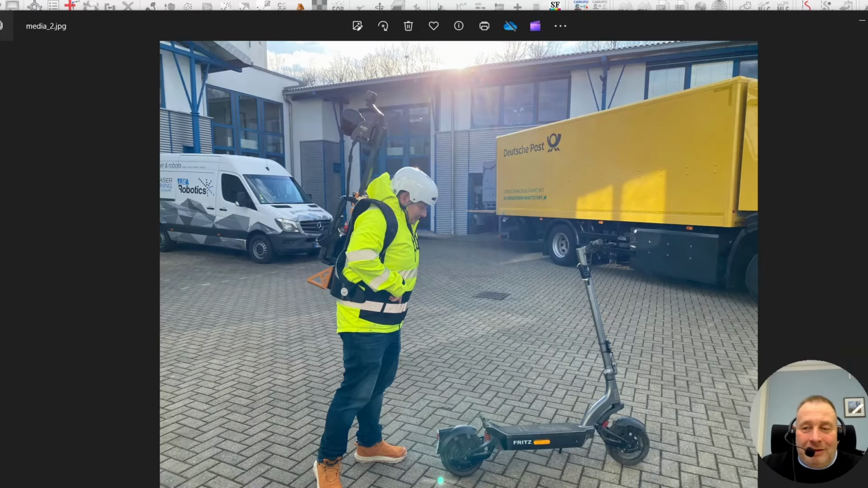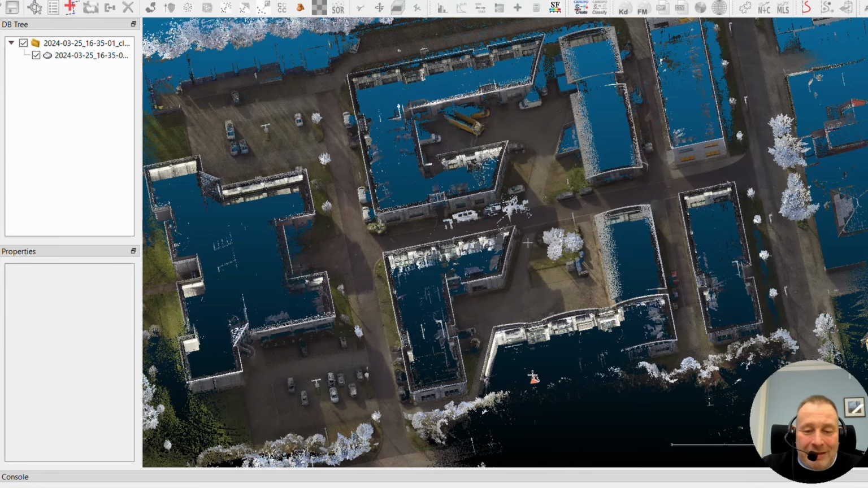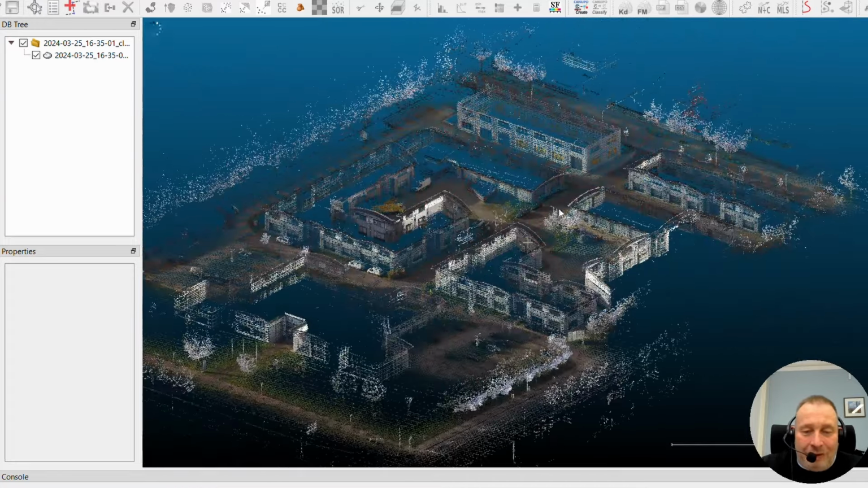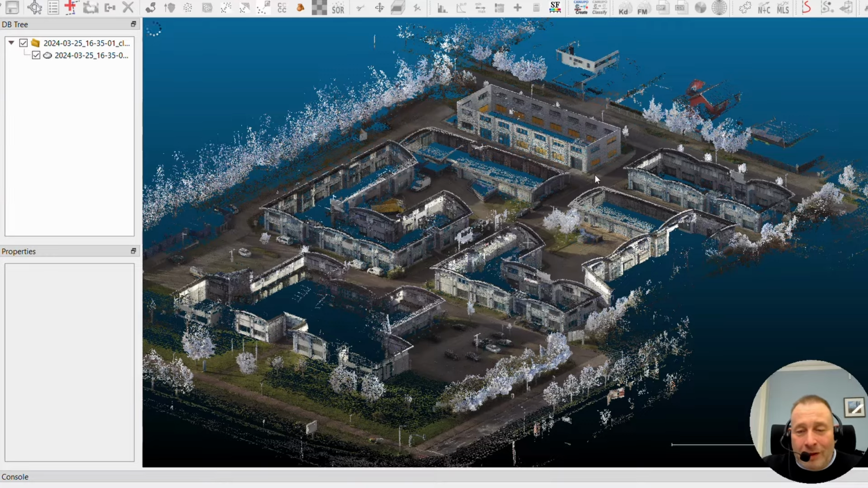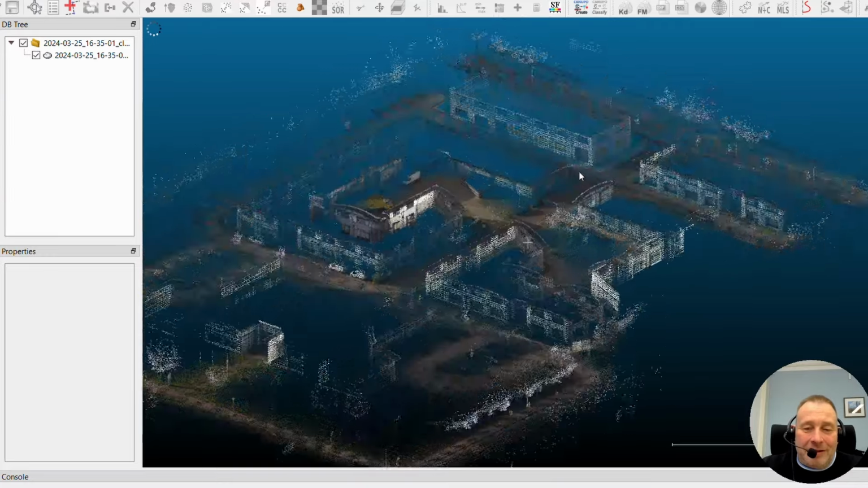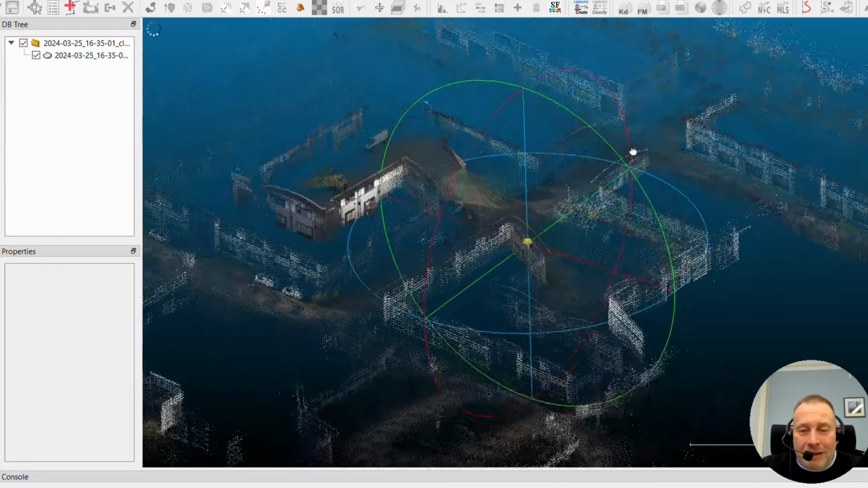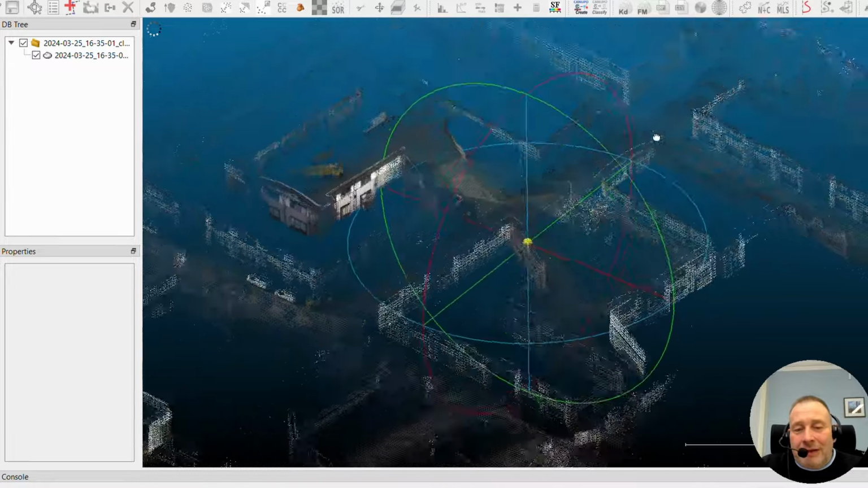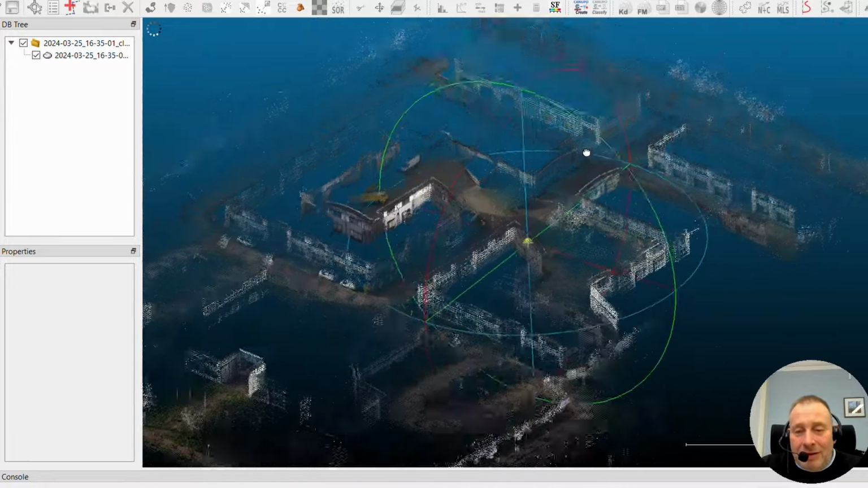That's our result here. I have to stop this. Wait. So after these 8 minutes of riding, we get a full colorized point cloud, and we then need maybe 20 minutes of processing on my laptop here, and then finally we get the whole area in 3D.